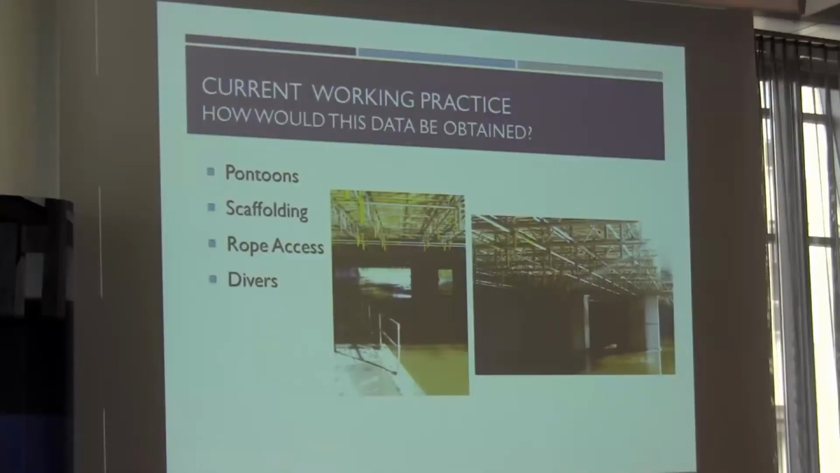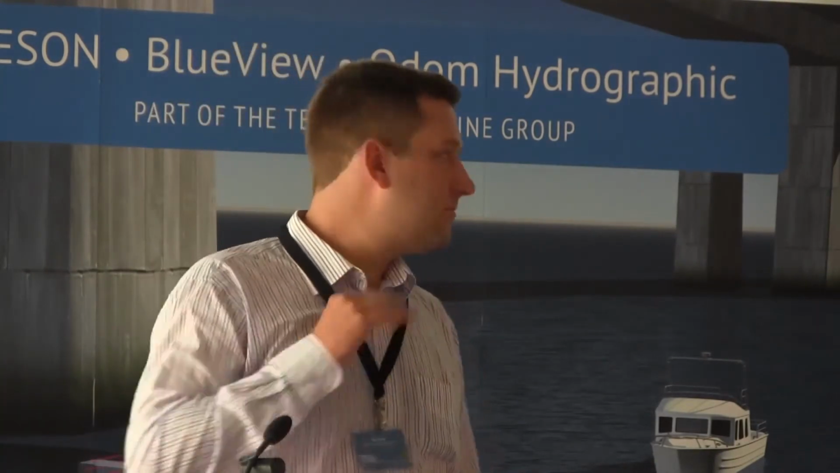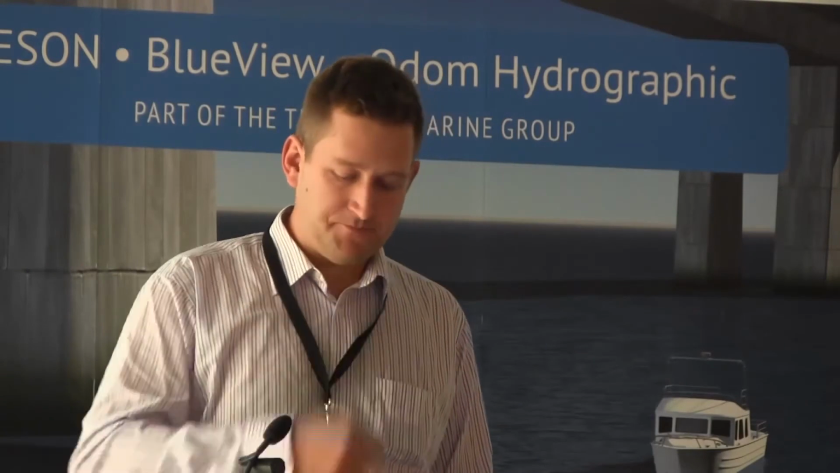So, the current working practice: how could the data that the client was looking for be obtained? Well, for photography, if you wanted to photograph under bridge structures, you're looking at boat access, potentially pontoons, scaffolding, maybe even rope access on larger structures, and sending divers down to look into the water.